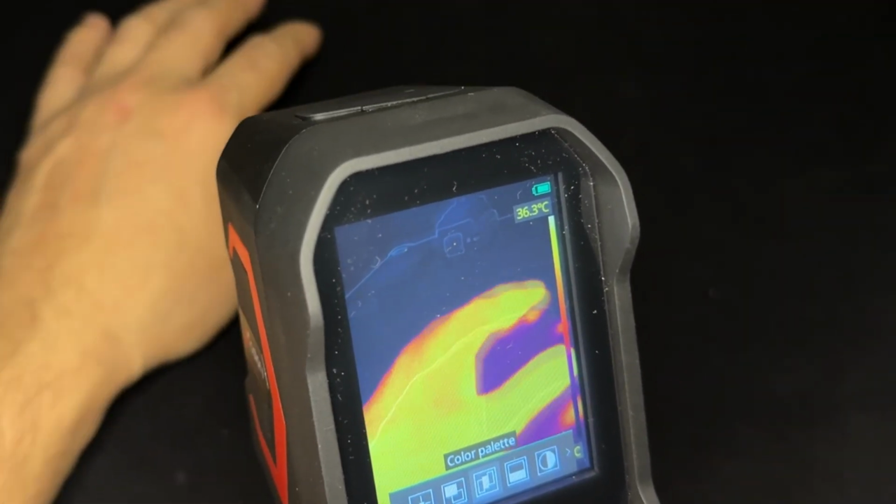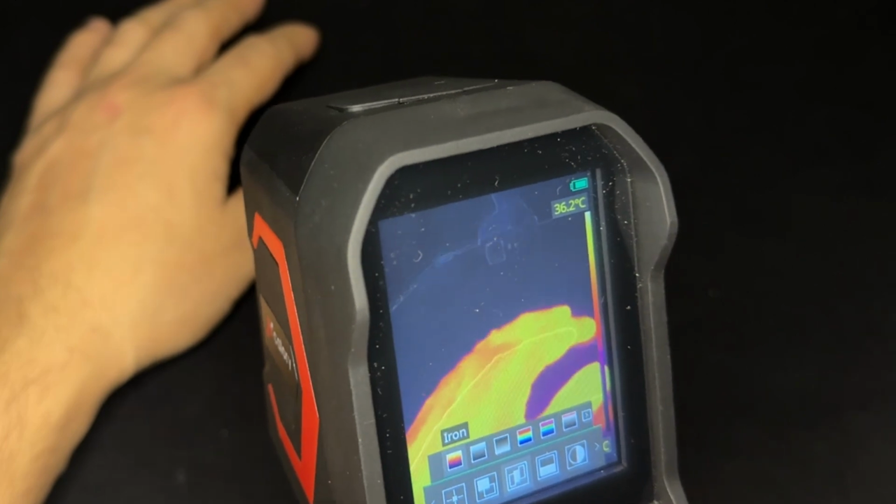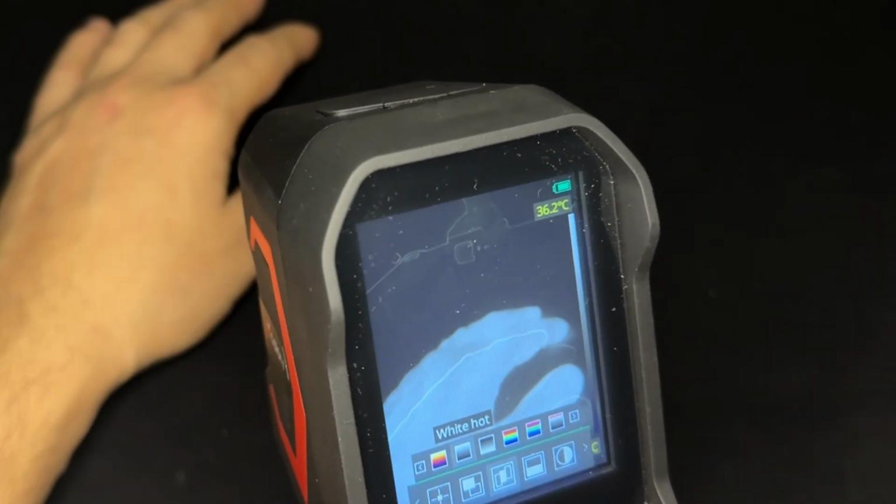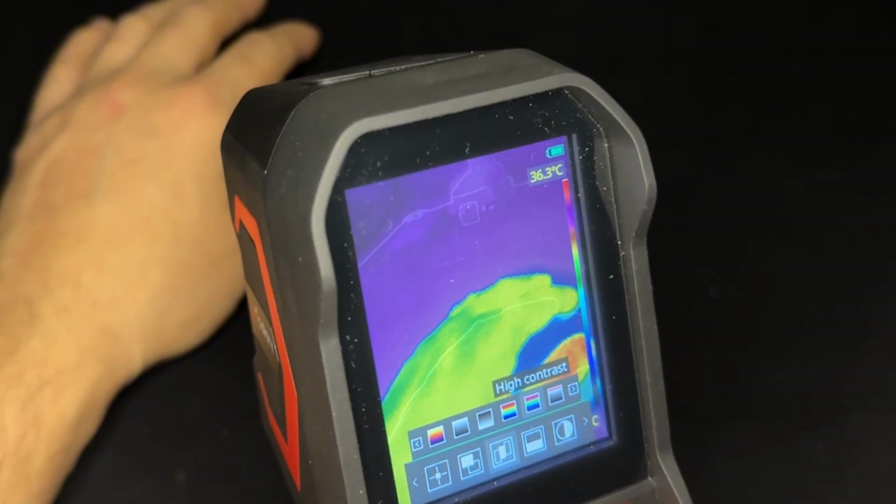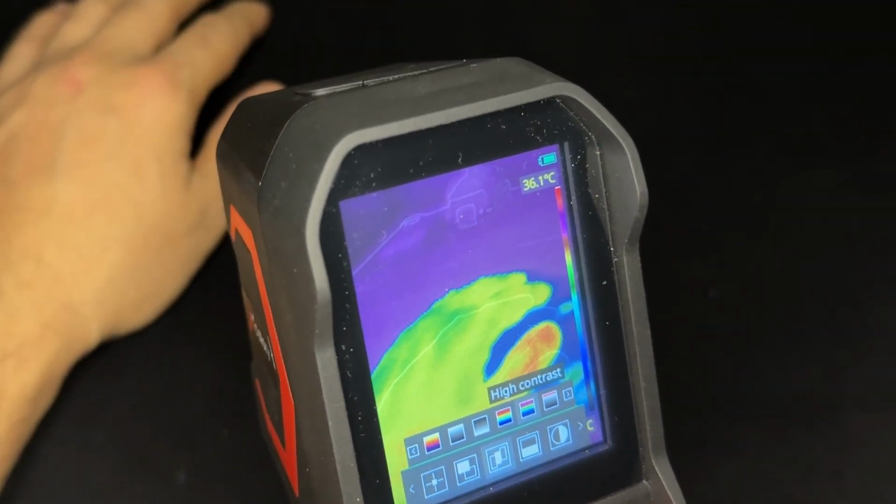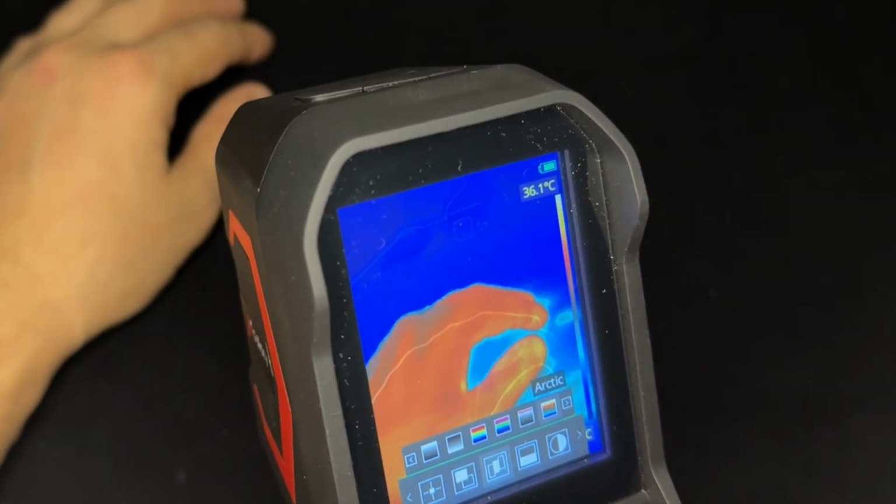Right now there is color palette: iron, white hot, black hot, rainbow, high contrast, red hot, arctic.